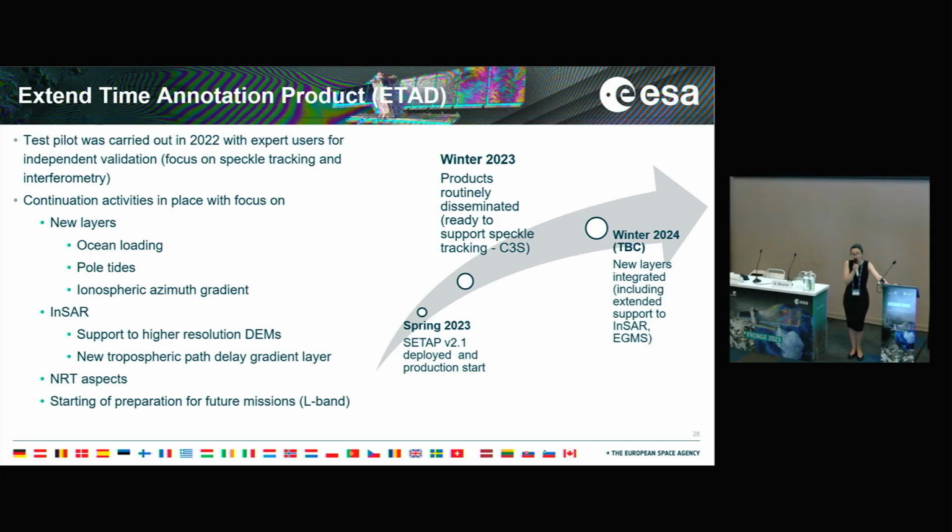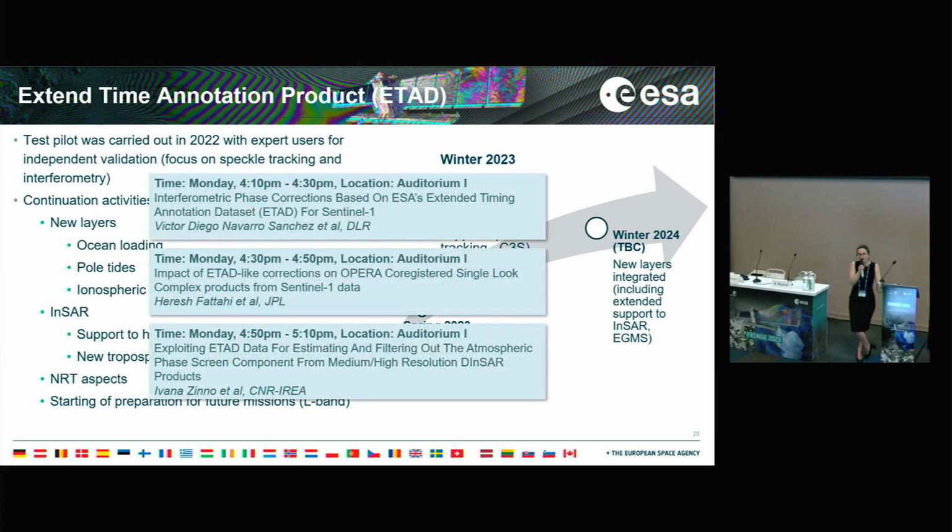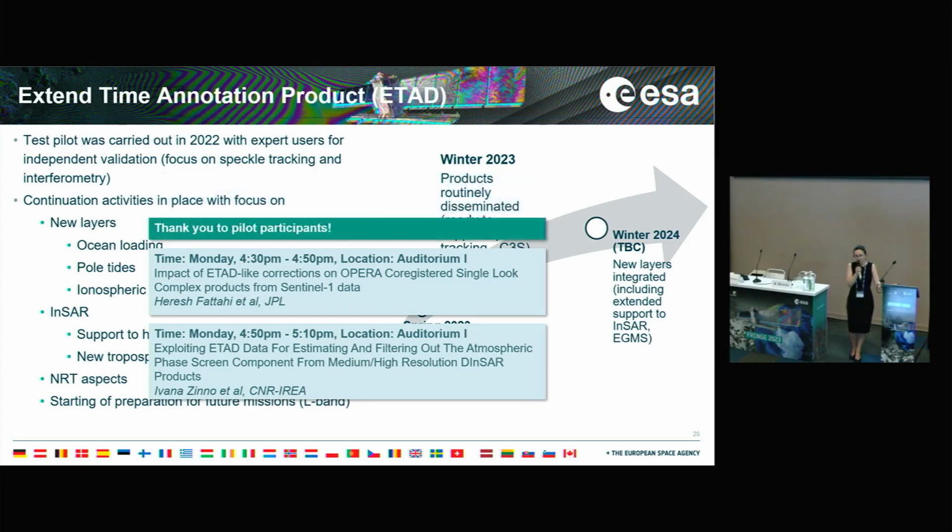We have put a pilot in place and we have had feedback from several InSAR and speckle tracking users, and we are using this feedback also to continue our analysis. We will have a session this afternoon with some dedicated talks, in particular from DLR, from JPL and DDA. And I thank you very much to the participants of the pilot who have helped us to guide our current investigations.